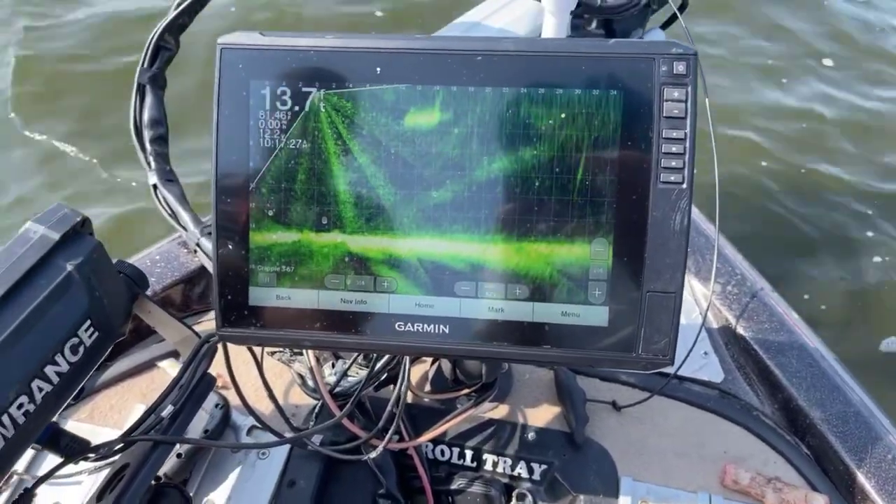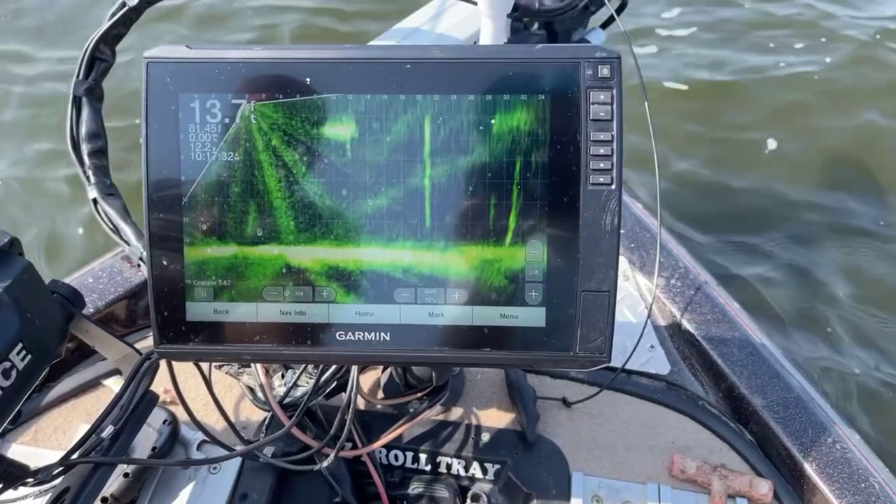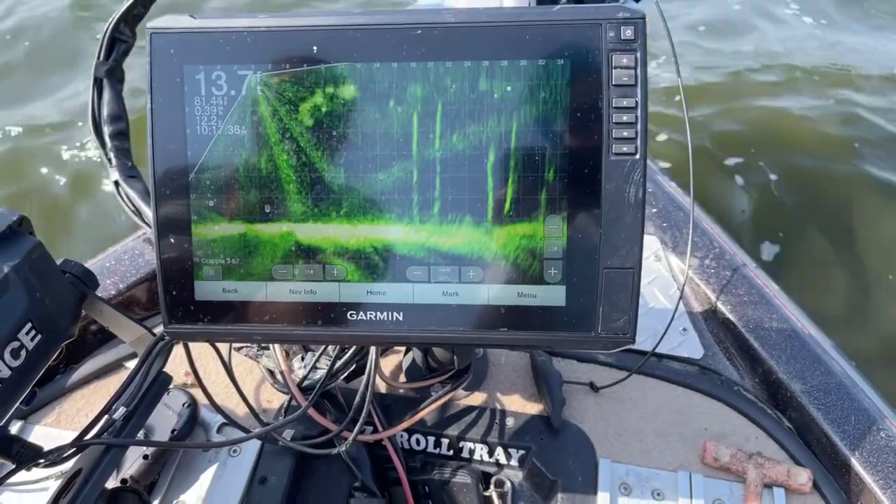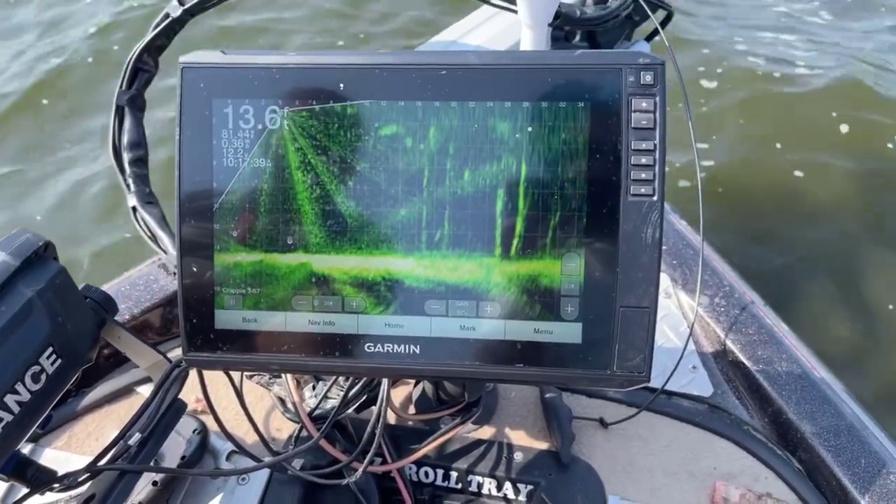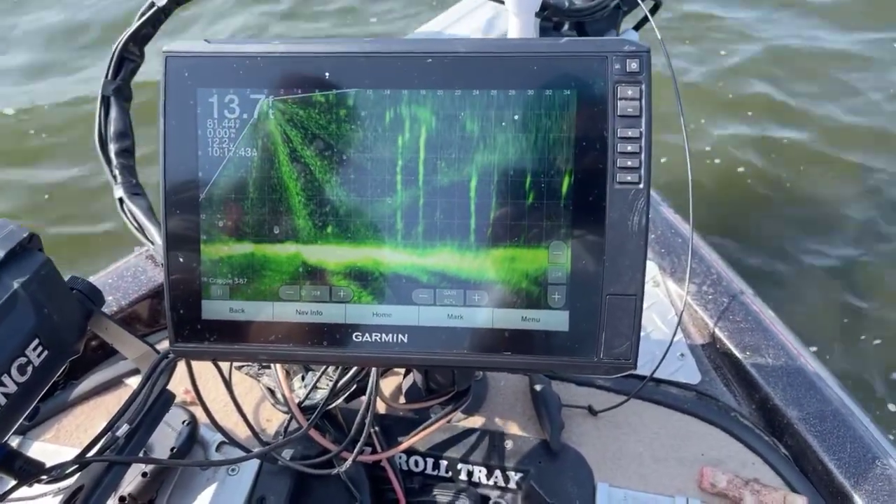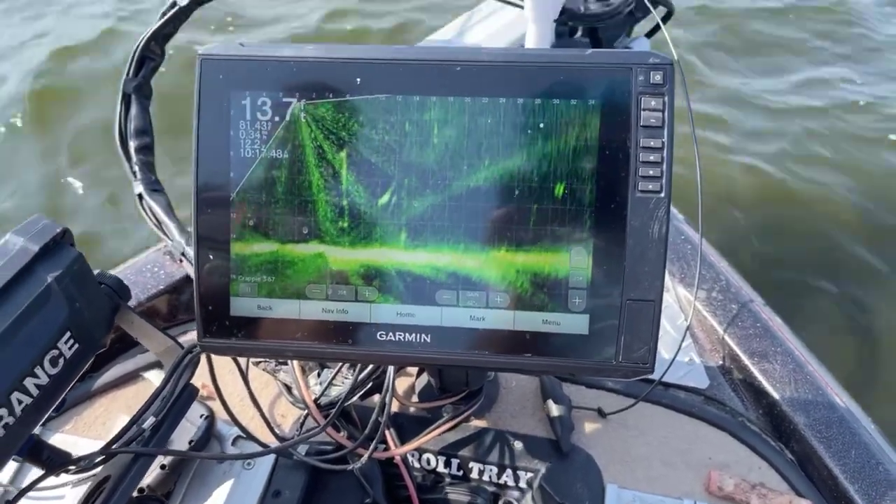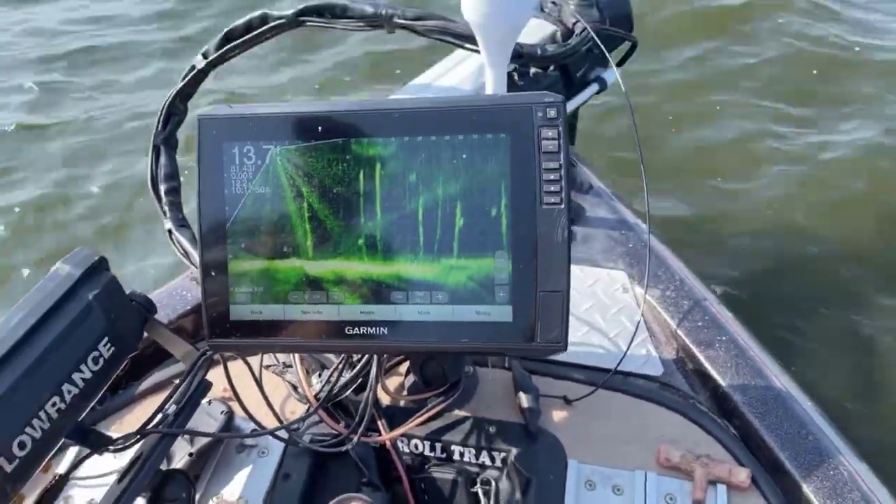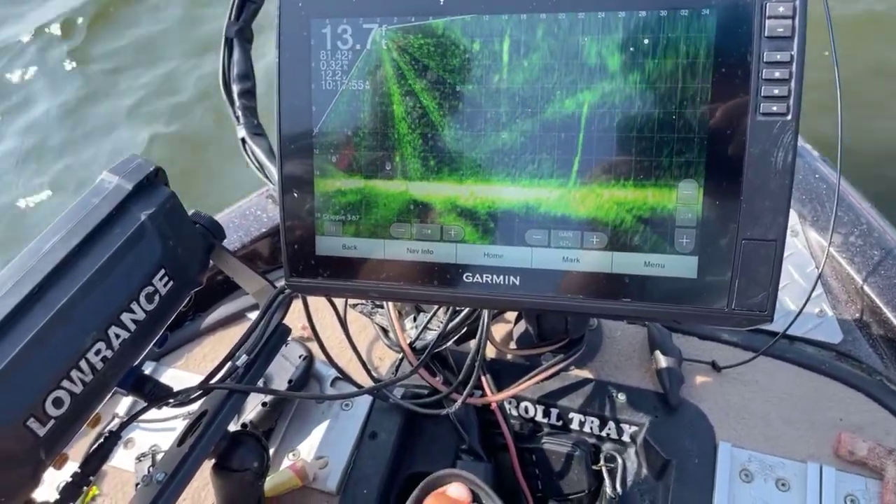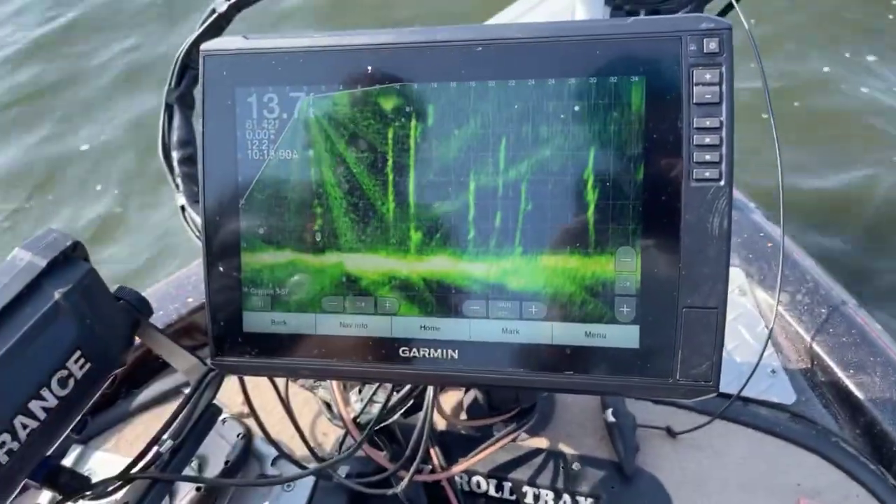Couple little fish there, nothing we want. Another nice fish right there.